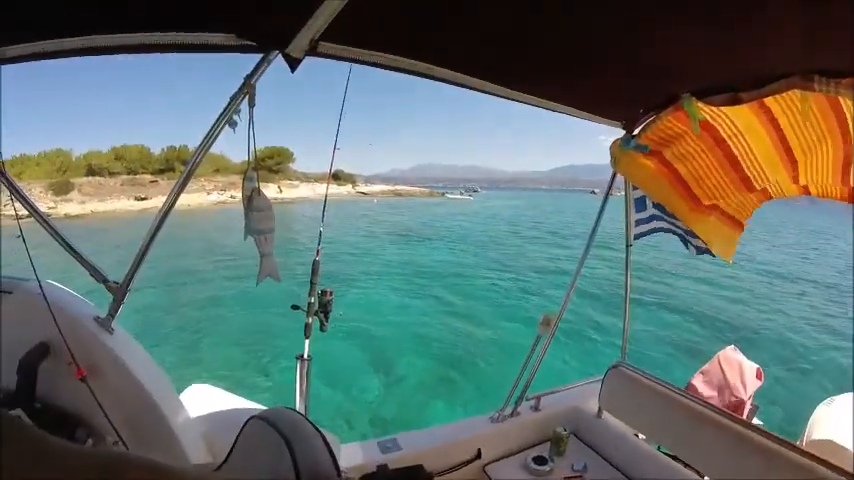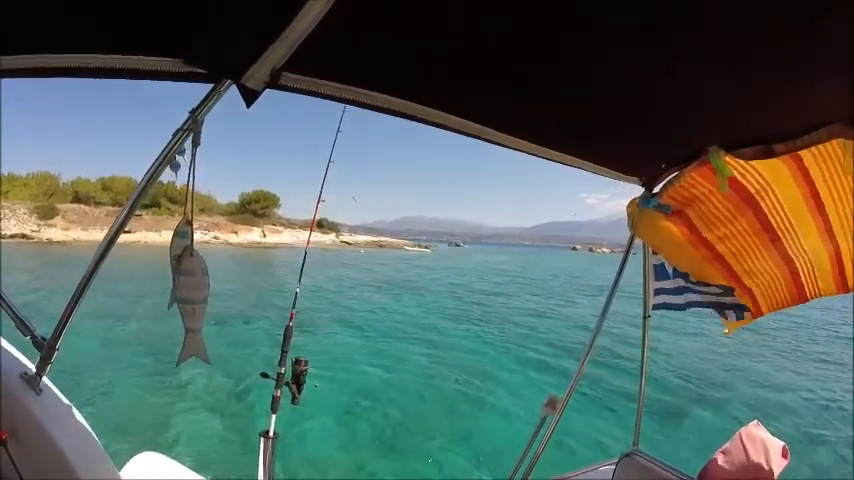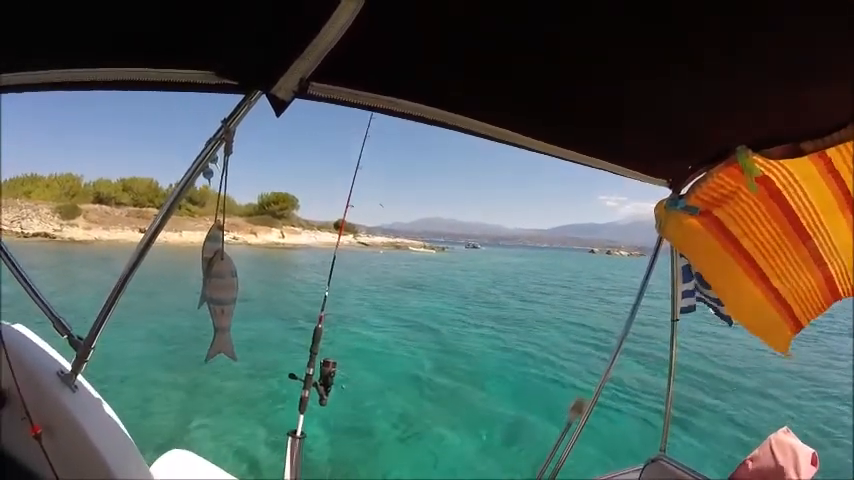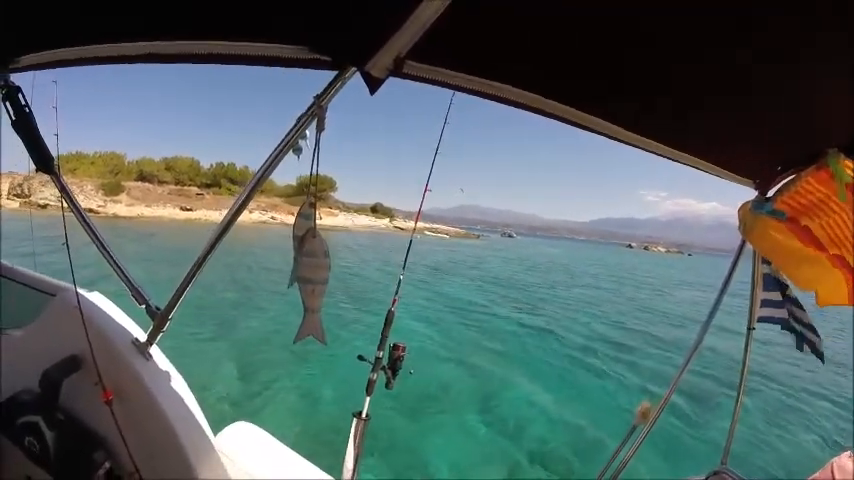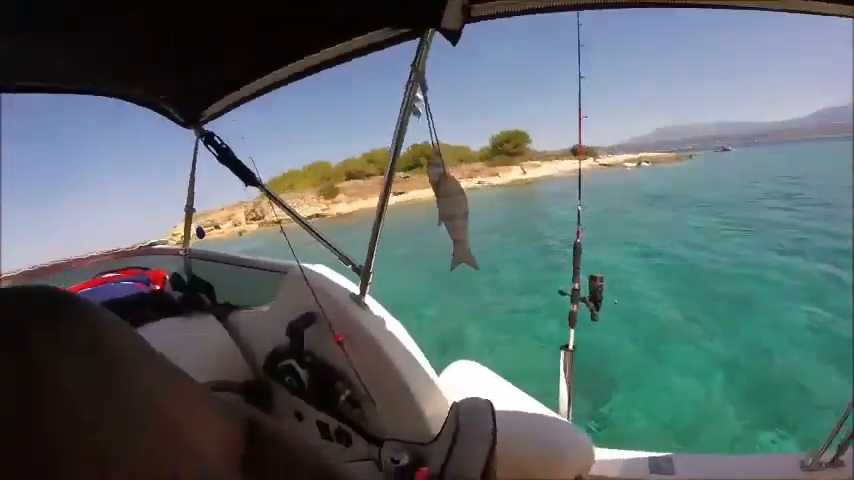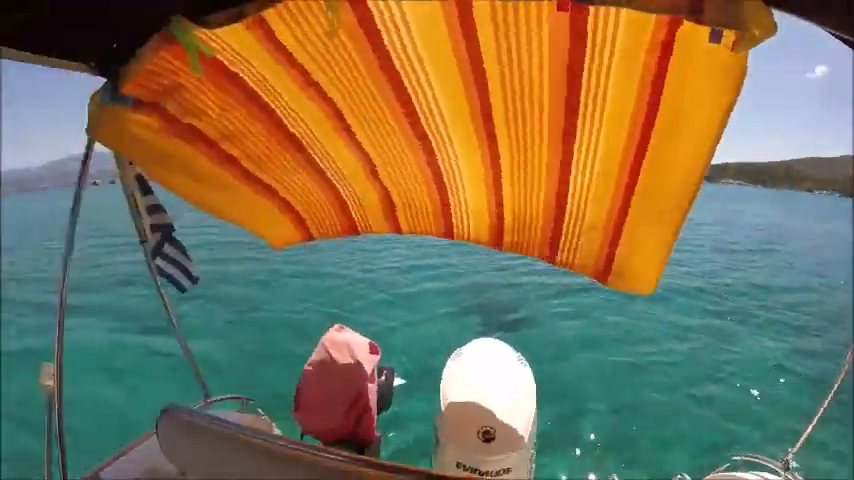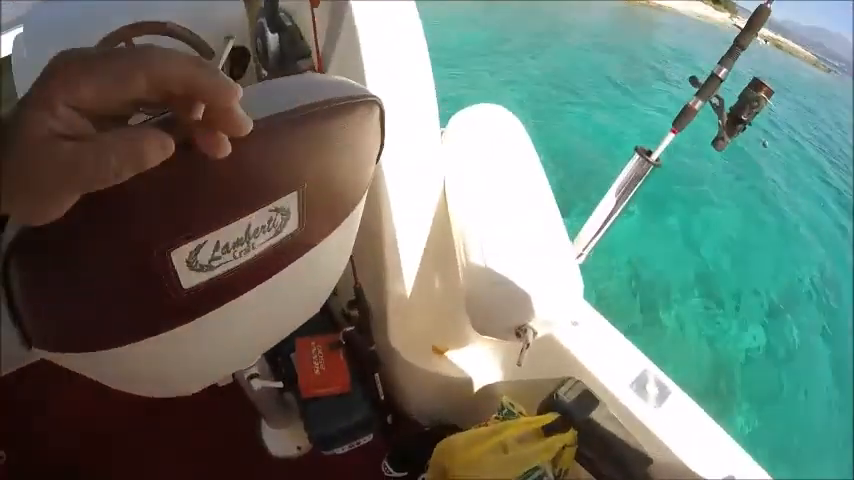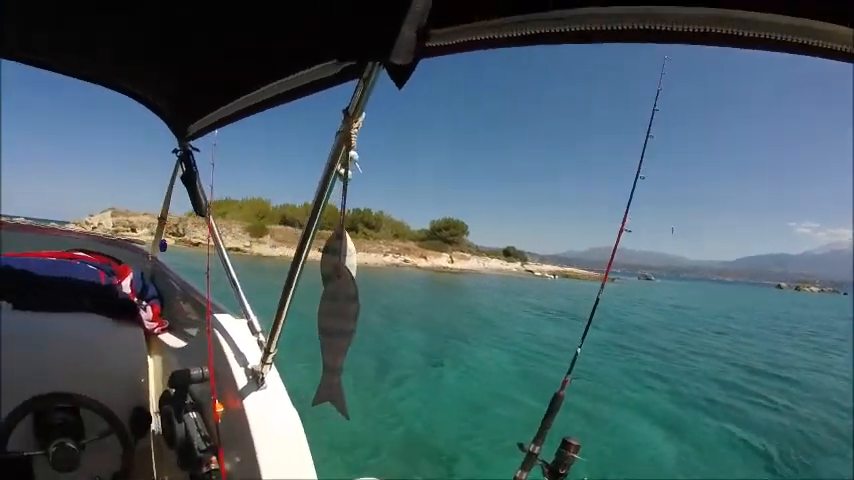But yeah, I know what this guy's trying to do. He's dropped his wife in the water, but it's quite rocky around there, so. Don't know what he's doing, but anyway, yeah. So we're just chilling out. I've got one lure in, guys, and see how that goes. We'll try a bit of real bread as well, so see how that pans out as well.